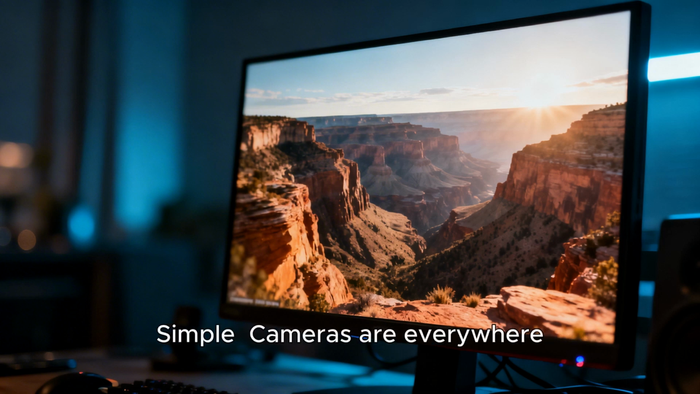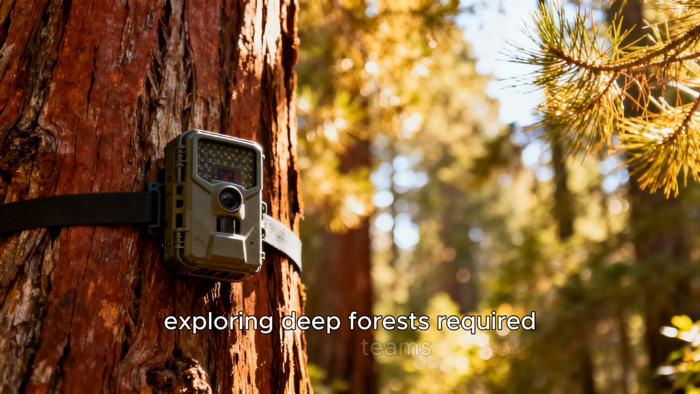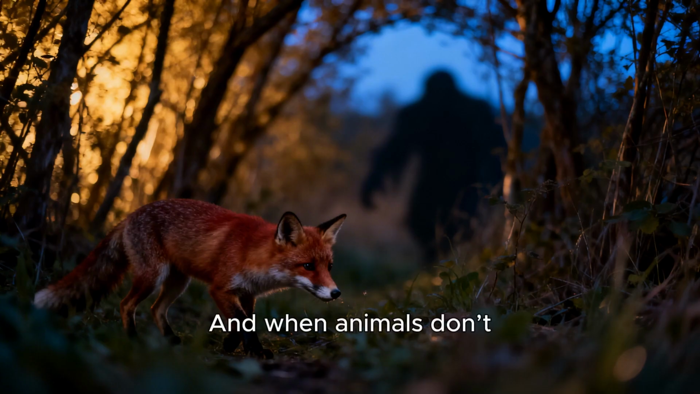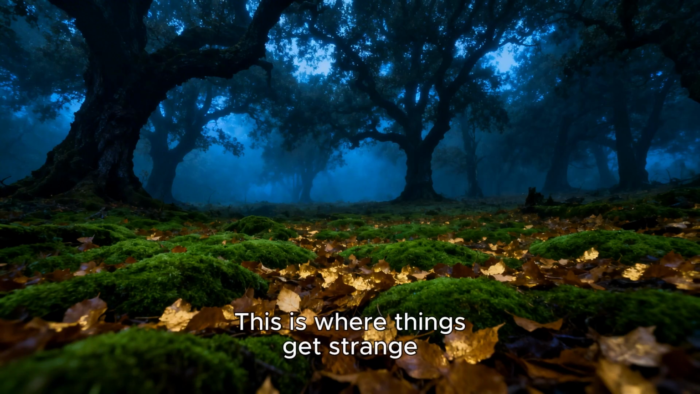Simple. Cameras are everywhere. Years ago, exploring deep forests required teams, money, and time. Now, a small motion camera can sit in the wild for months, silently watching, no human noise, no disturbance. Just pure, raw nature. And when animals don't feel watched, they act differently. They come out.